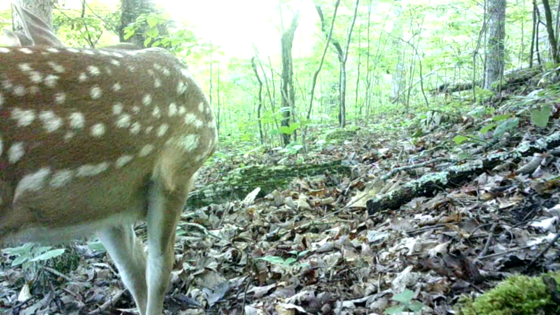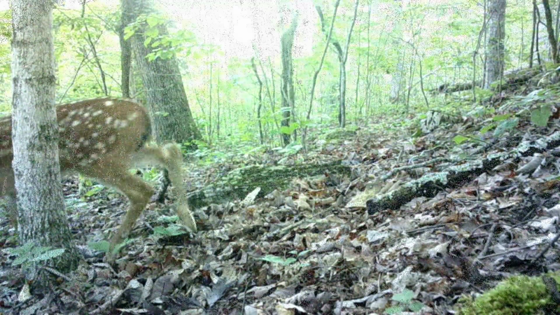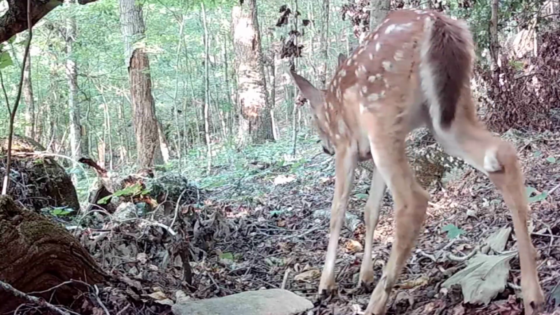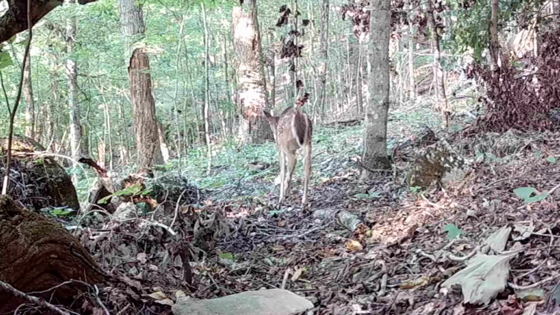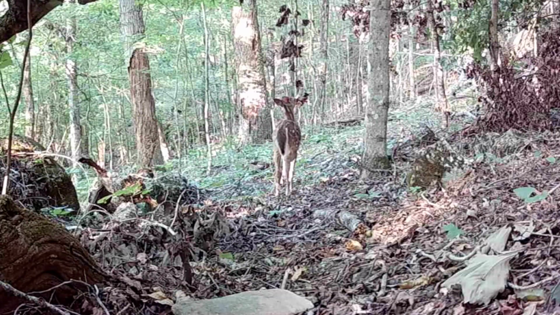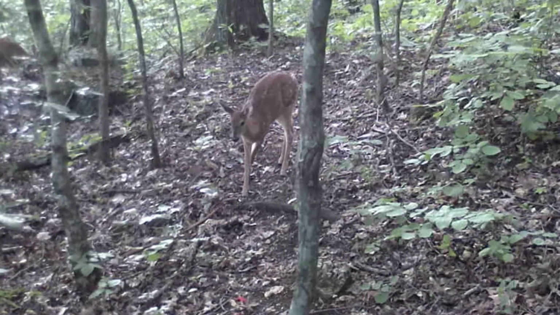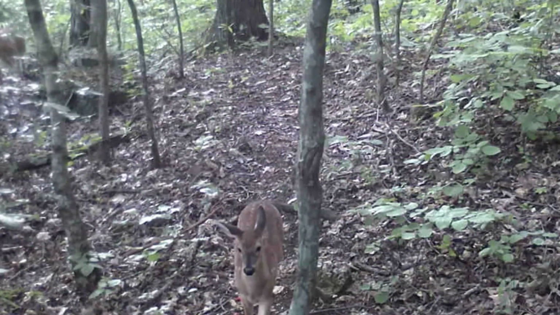And you're just liable to see them anywhere. They've done got used to these cameras. They don't pay no attention to them, but they are nervous. And they're just running everywhere. Exploring a new world. Now here's a comical picture of a little fawn made friends with a little rabbit. Reminds me of an old cartoon movie, don't it? The little fawn won't know where'd you go.